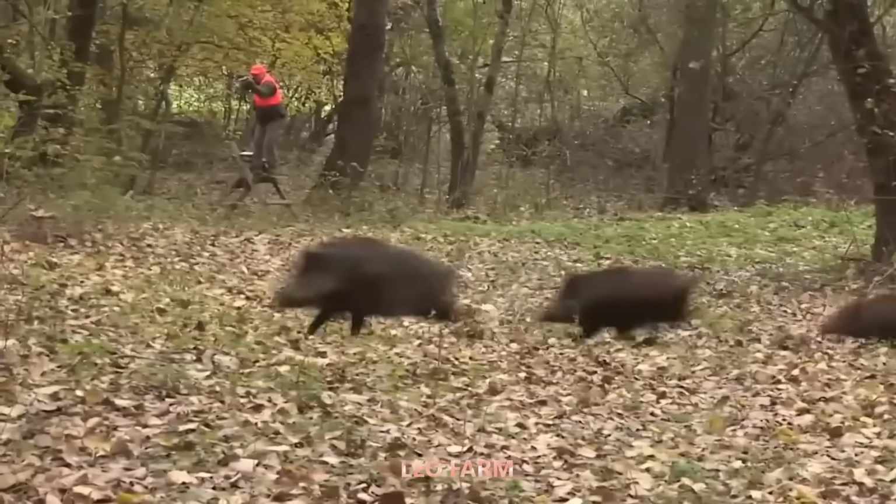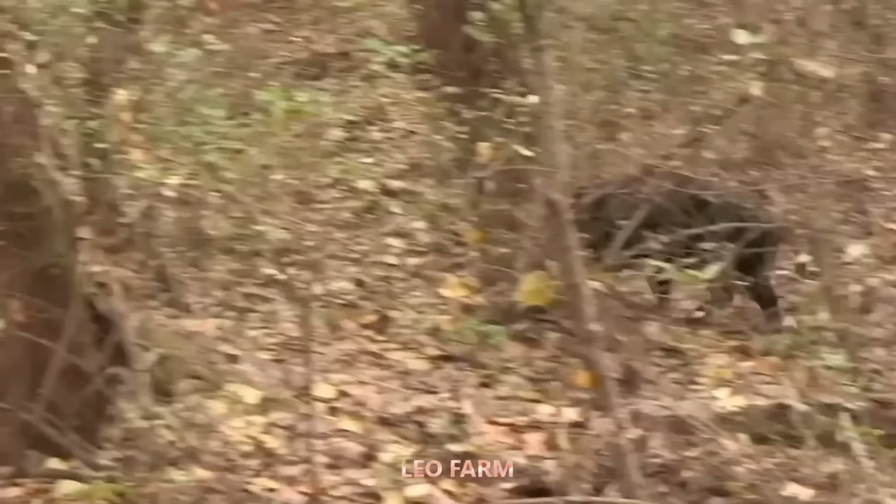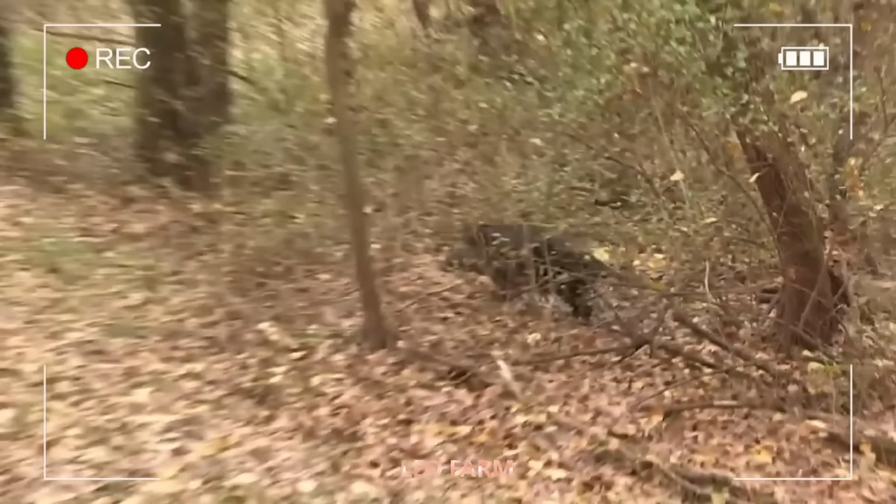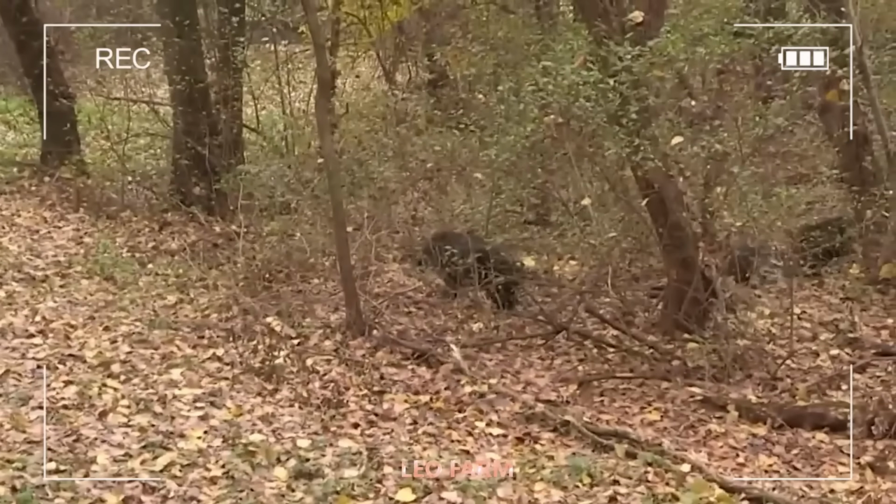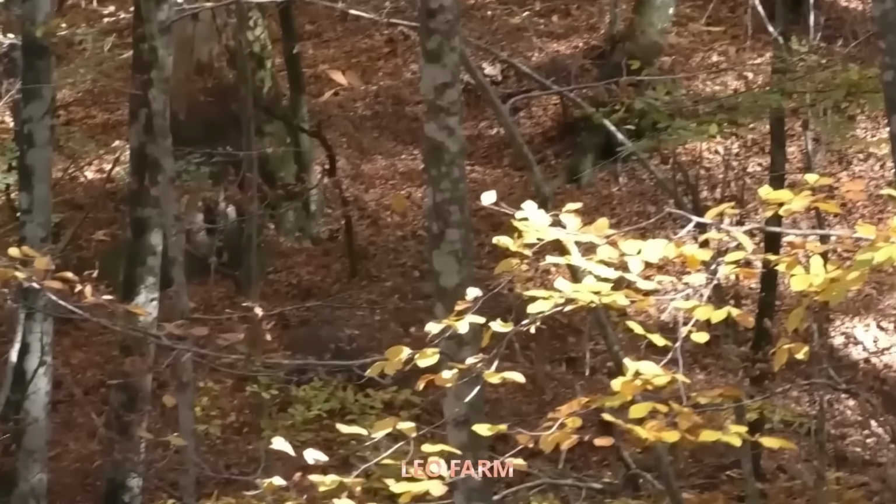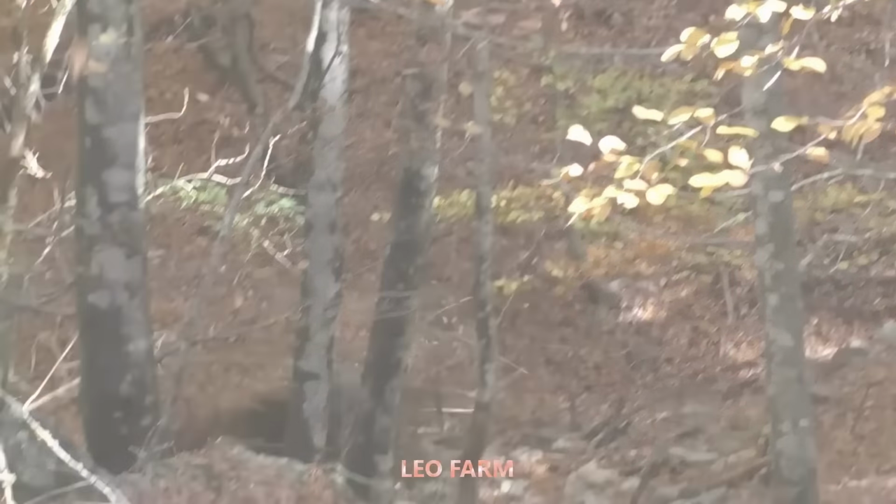It was a tough situation since our team was limited in number, and we couldn't take them all out at once. But sometimes, it's better to take the shot than hesitate and miss the chance. Without overthinking, I chambered a round, aimed precisely, and squeezed the trigger. Quick and fluid, the lead boar fell. This was a clear declaration of our commitment to protecting the crops.